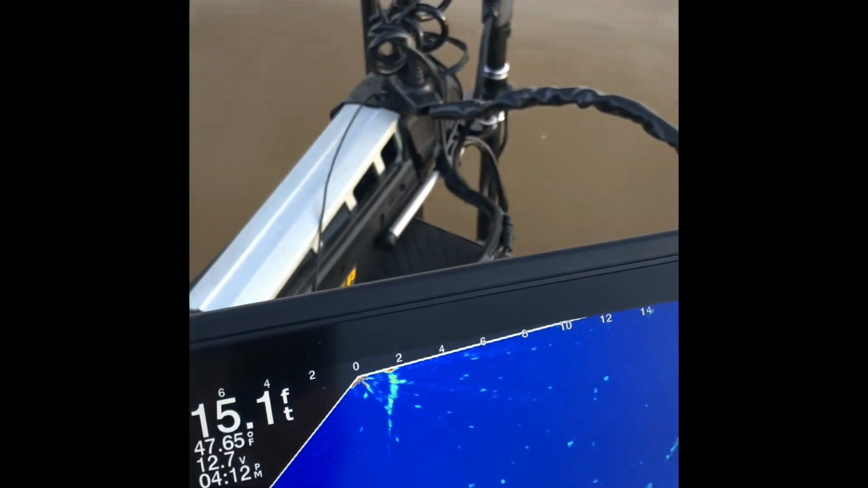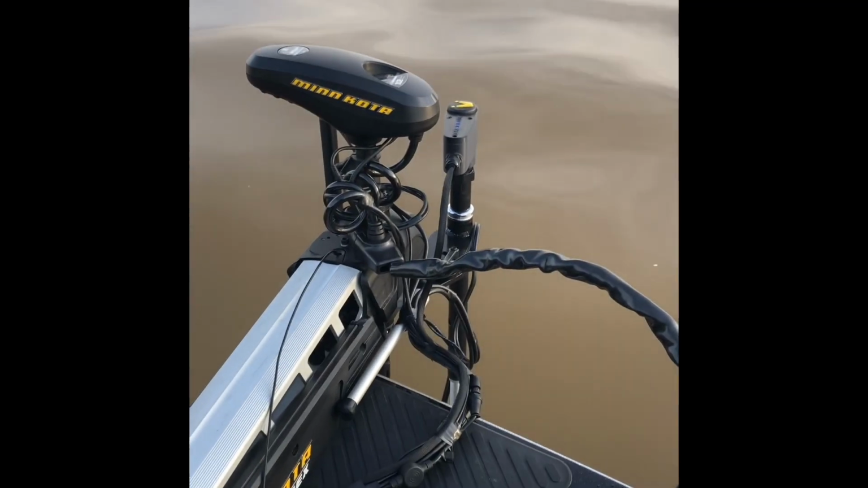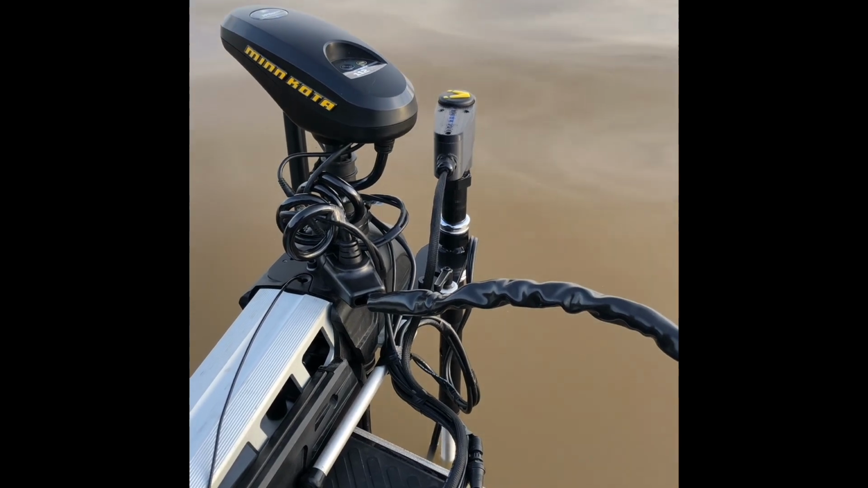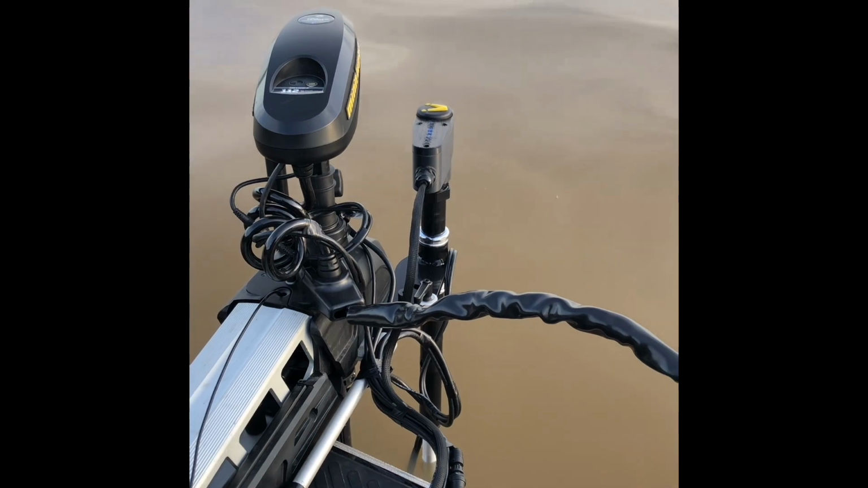I'll show you the Livescanner. It's sitting there doing its thing. I got it positioned right on that brush pile. Trolling motor's just kind of doing its thing.